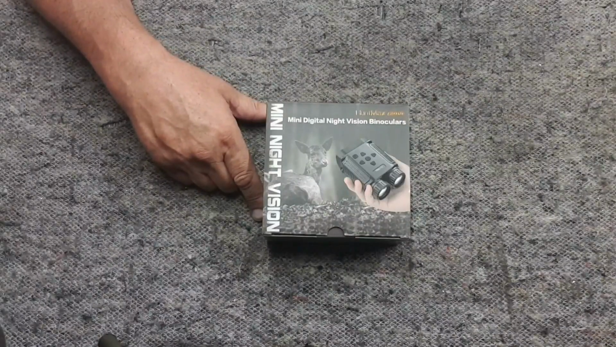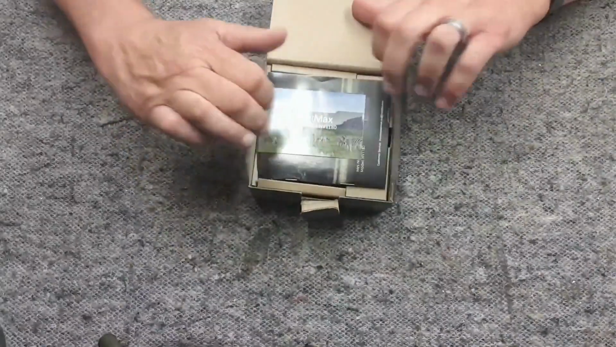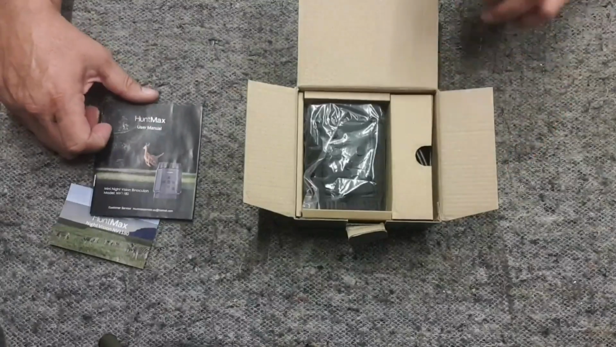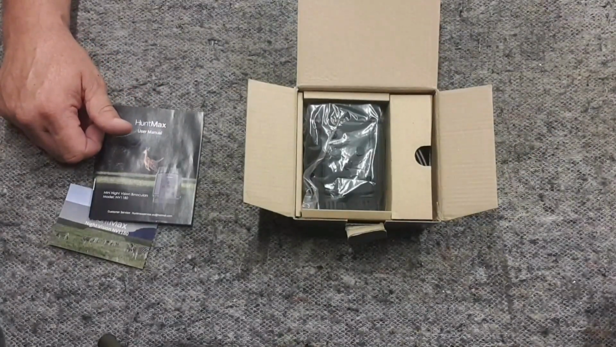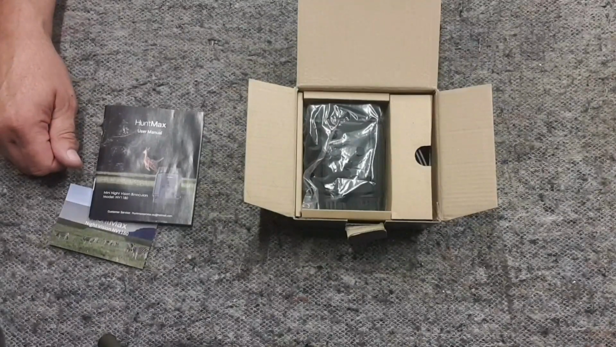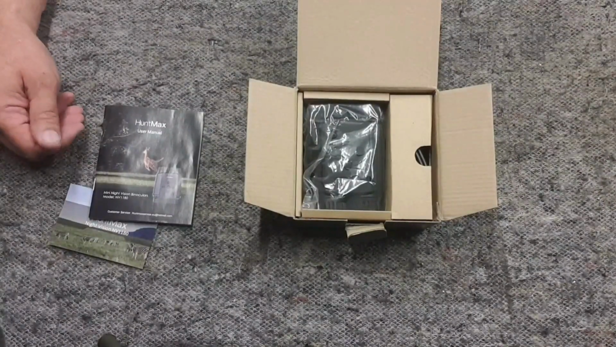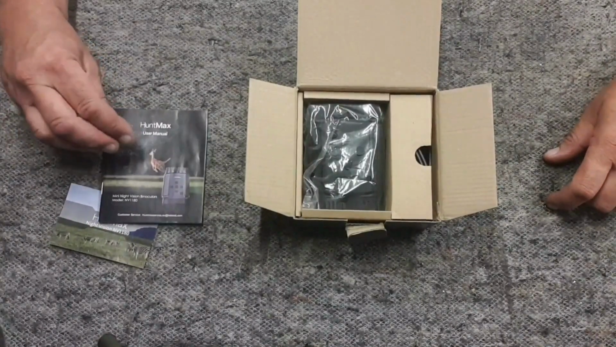Right, so what we've got here in the box, just a HUNTMAX card, full set of instructions, really good instructions. Yet again, I'm finding I've got 4 trail cameras from 3 different manufacturers, and the newer ones have got much better instructions in them. No more broken English and poor photographs and diagrams. I found with my night vision scope add-ons, the newer ones, the instructions are getting better, along with the night vision binoculars I've had, and also the thermal spotter. So they do seem to be getting a hang of putting these things together now.